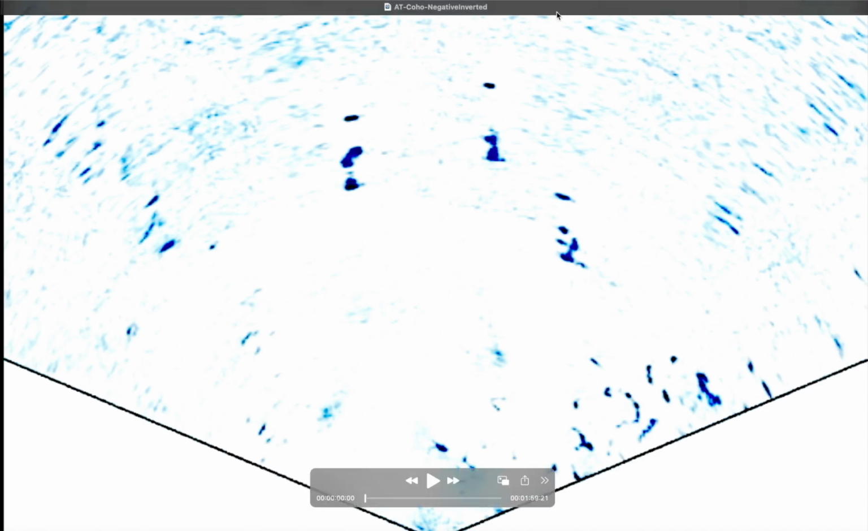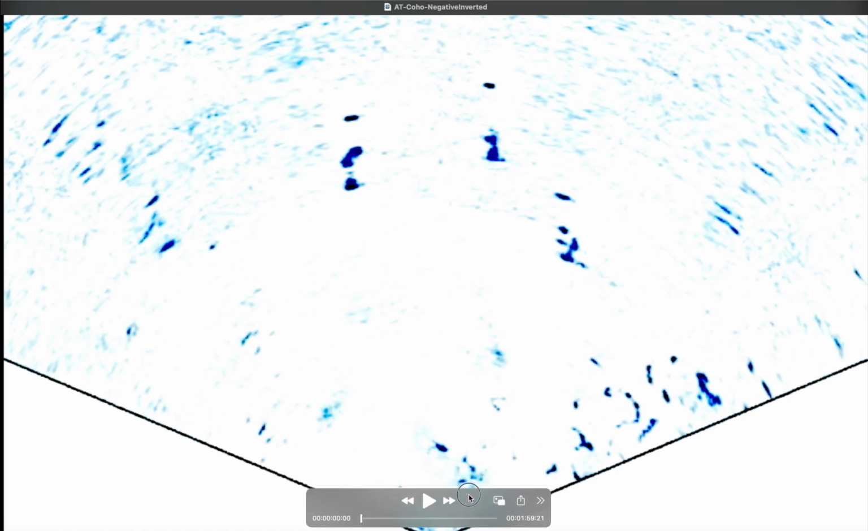So the hard returns, that is the returns that are fish, that is gear, are very obvious when you invert it in this particular color scheme. So it's very easy to see. So I'm going to go ahead and press play. This is, again, a recording of the screen.